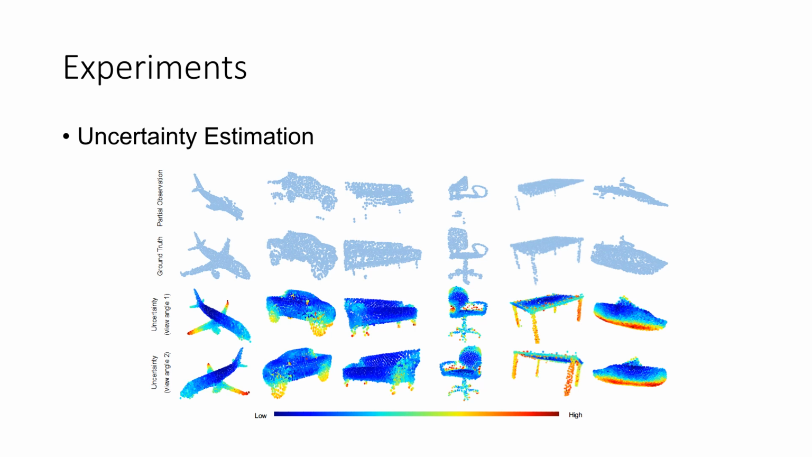Firstly, an area with low uncertainty indicates that this region or its symmetry correspondence has been observed in the partial shape, so that our model is confident with its prediction. And secondly, unobserved regions tend to have higher uncertainty, since there can be multiple variants to form a valid completion.